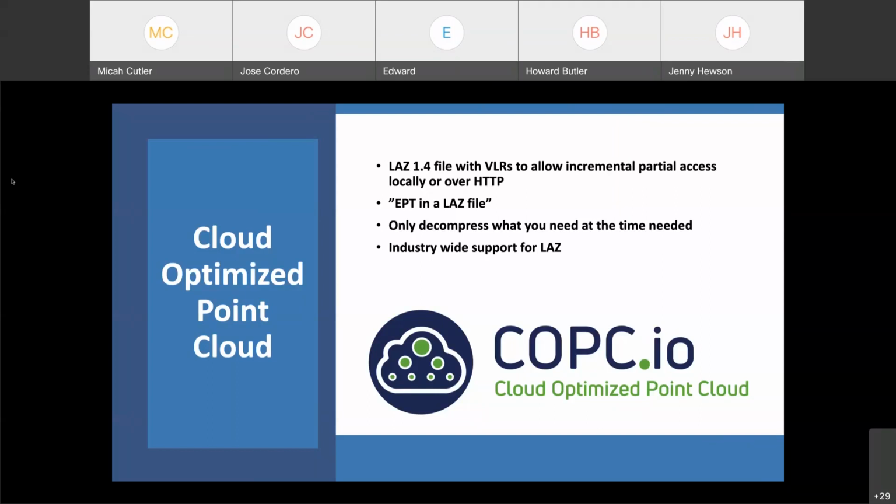And so there exists a niche that isn't quite fully satisfied in the marketplace, and that's something that provides organized, compressed point clouds.